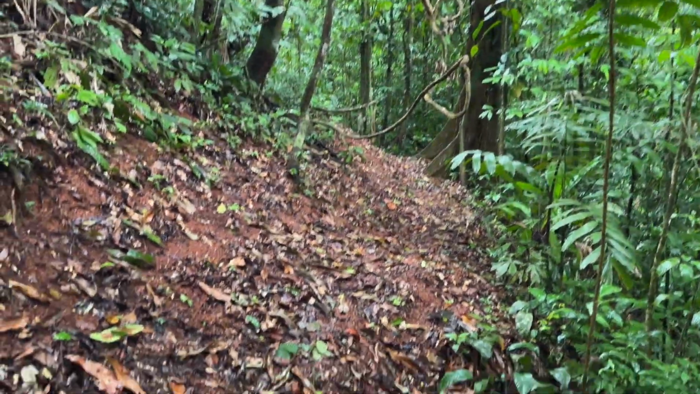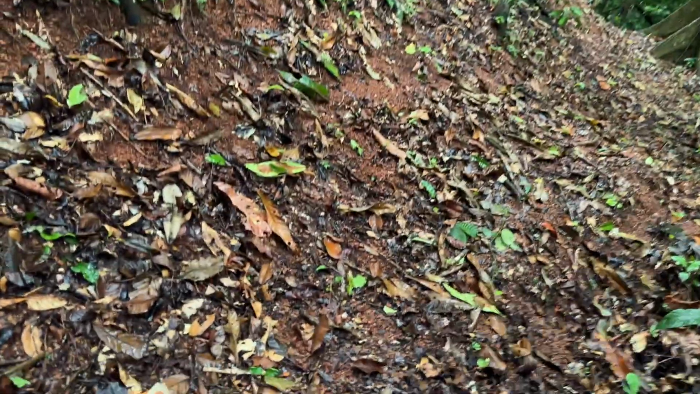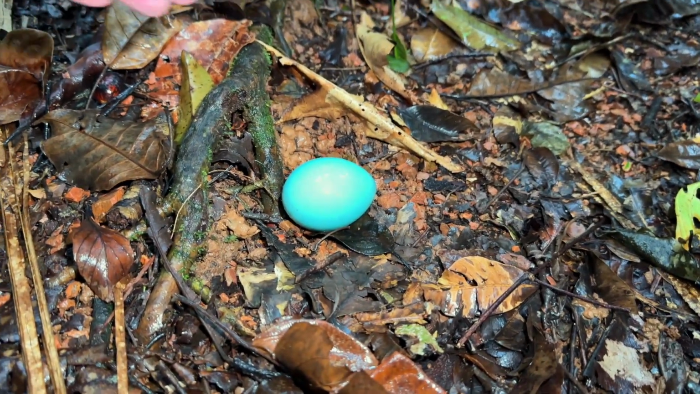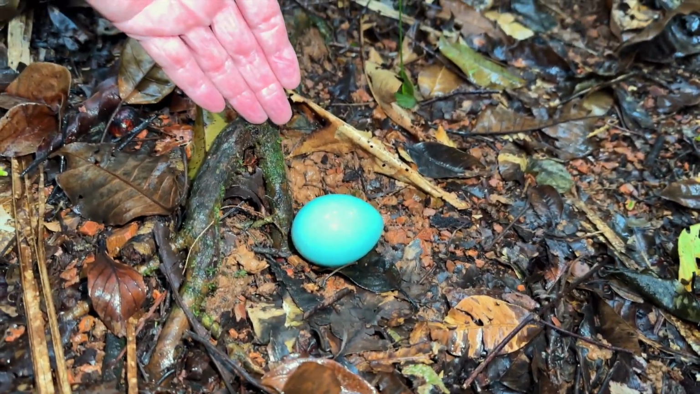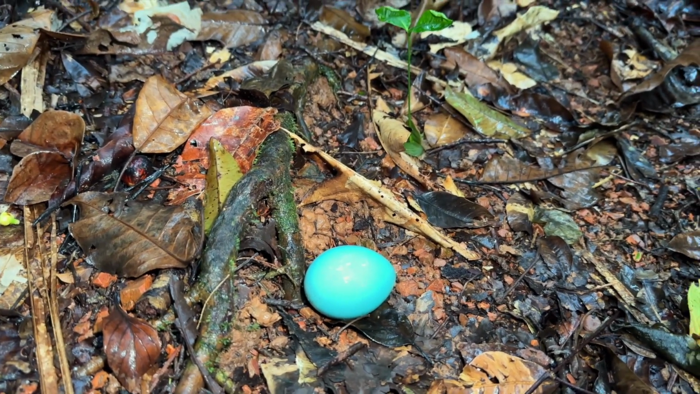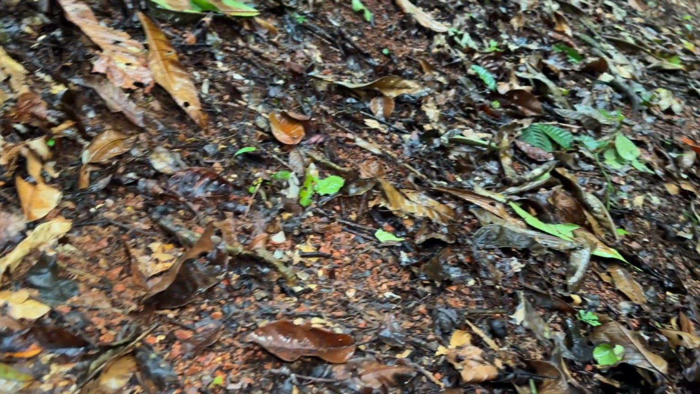All right, I'm gonna play a little game here. Look at this beautiful egg. This is a Great Tinamou egg. It is the size of a full-grown chicken egg. Kate found it this morning when she was hiking down this trail.